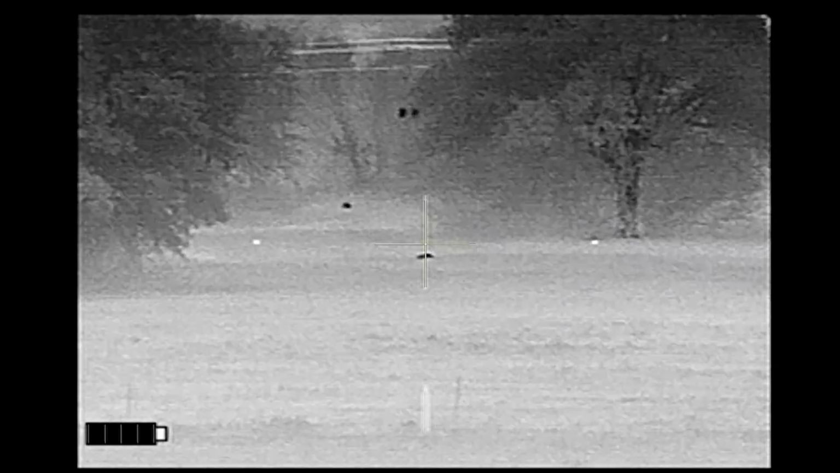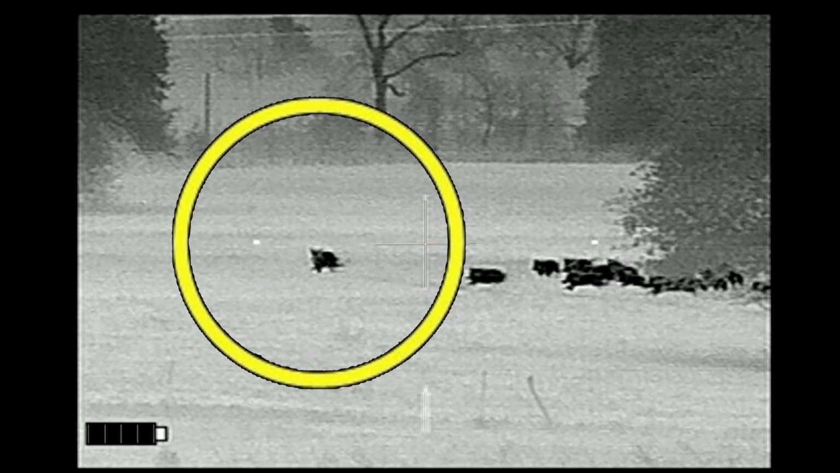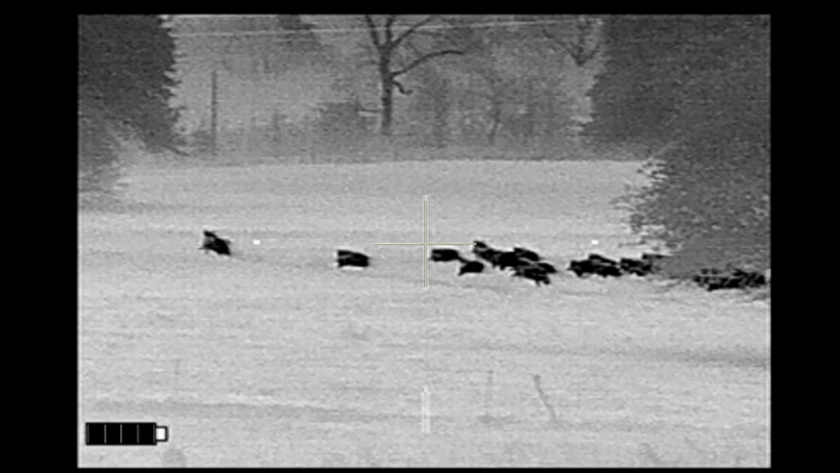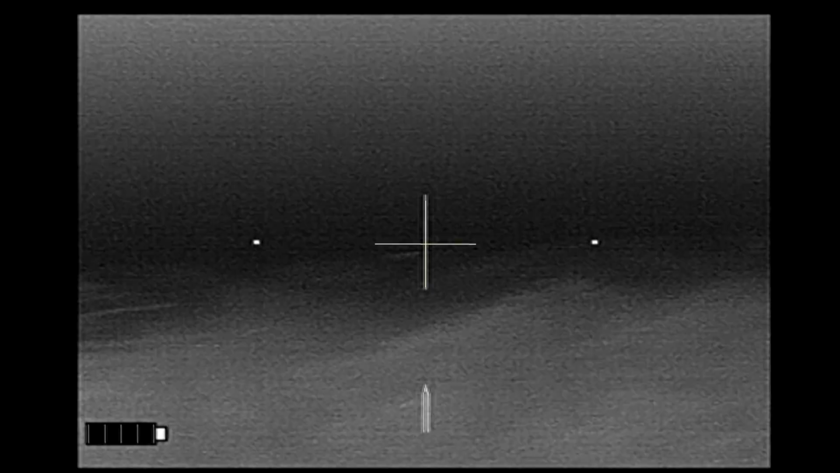Well, there should be a great blood trail. That hog was pumping out a lot of blood, and we could see it hitting the ground. Here it is again in slow motion. Watch carefully. I mean, you can see the blood staining the ground, and it's leaving a trail behind the hog as it runs, but it's being followed by a lot of other hogs. And it's going to run off to the woods and disappear briefly.